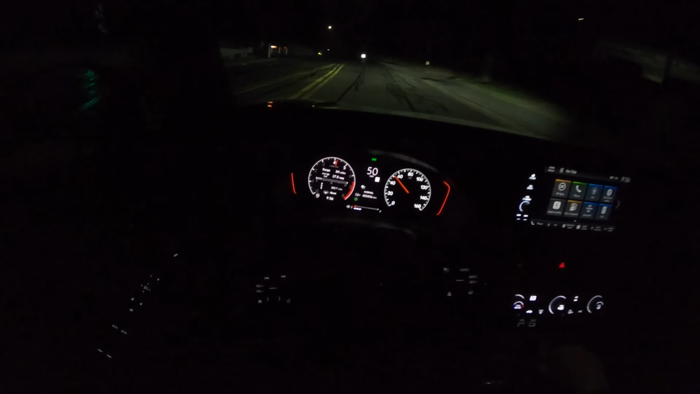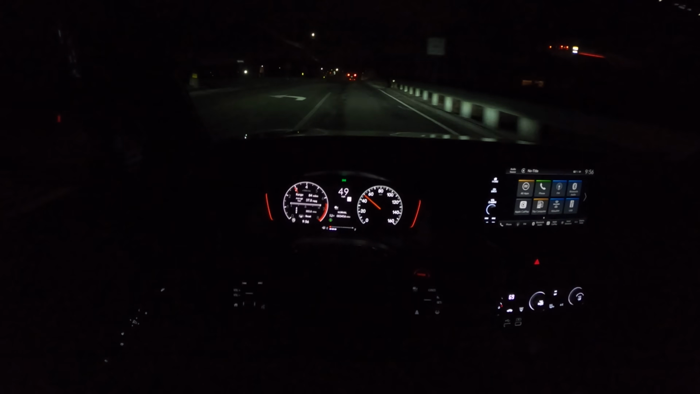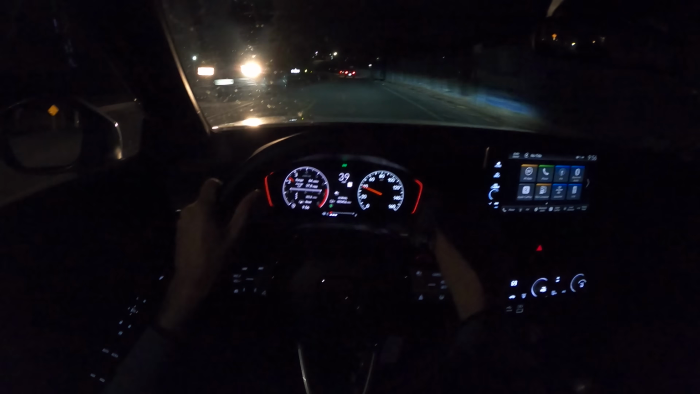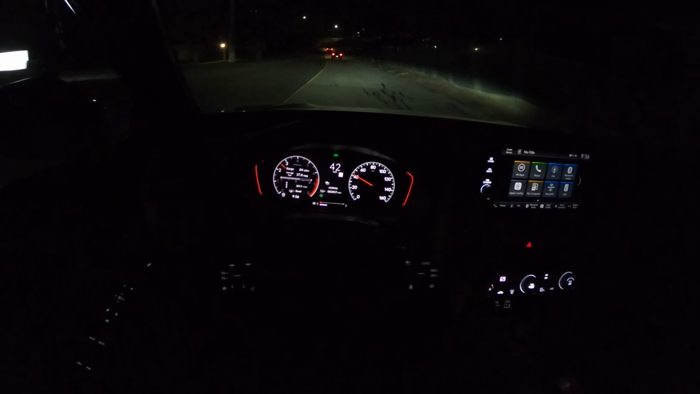I almost never drive in sport mode. I think sport mode in this car is kind of silly. I don't know the point of it. It maybe sharpens or makes the steering heavier and potentially changes the throttle mapping, but then it just gives me the dumb noise through the speakers, and I don't want it and I don't like it.